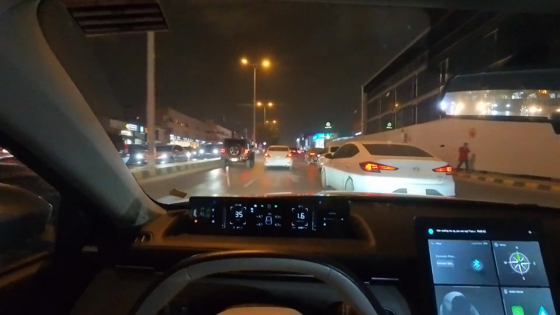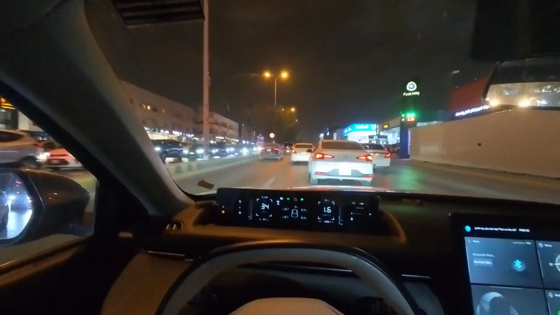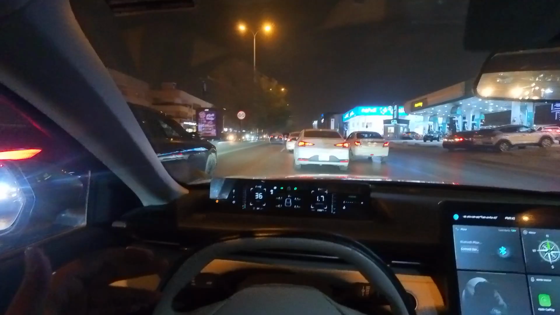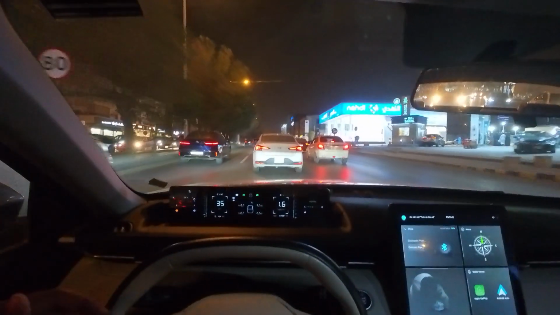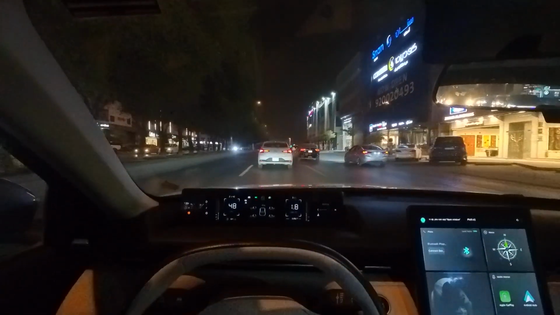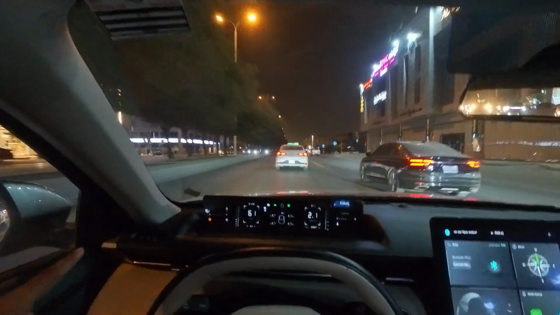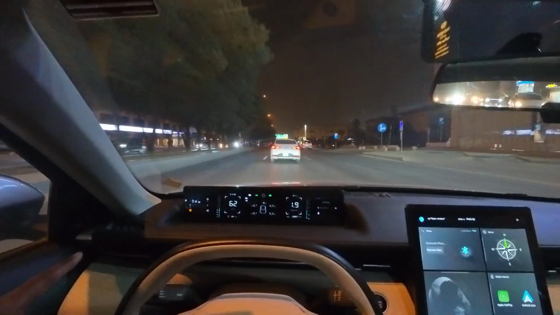But if you are driving slowly, like the signal just turned green, then you are at a slow speed, then it's fine, you have more reaction time. But if you are coming in fast, it doesn't feel right to go in this one because it's a matter of split seconds.